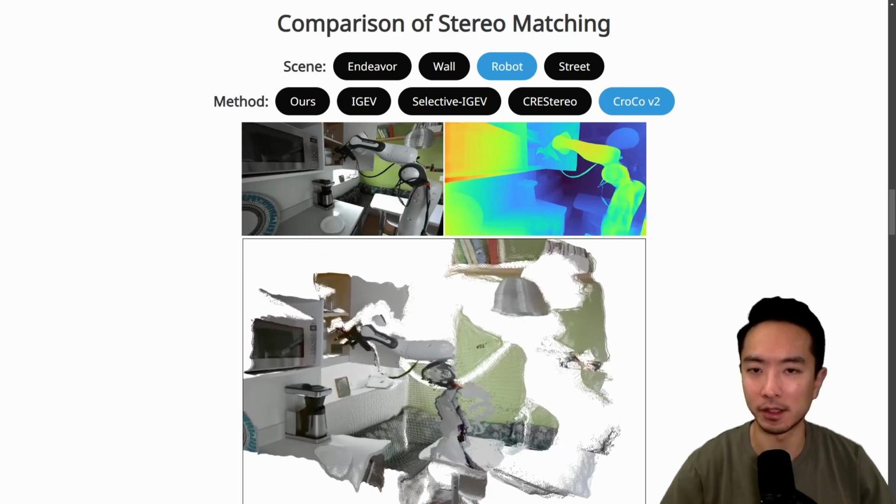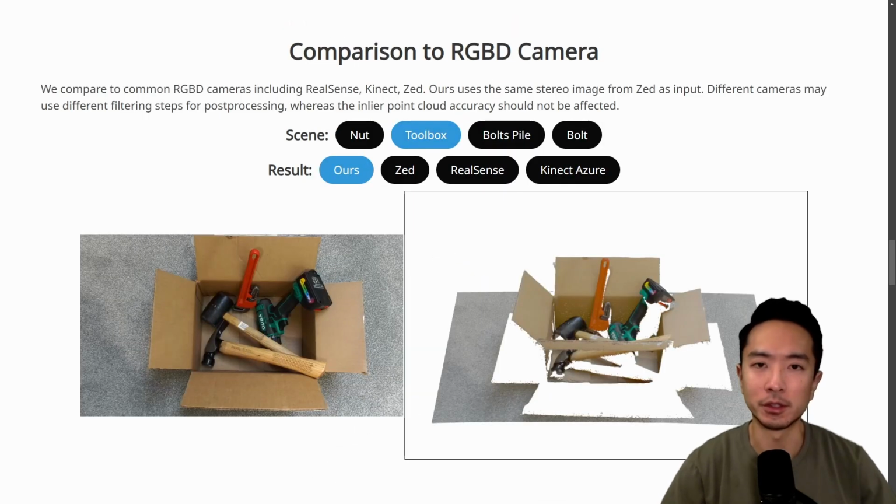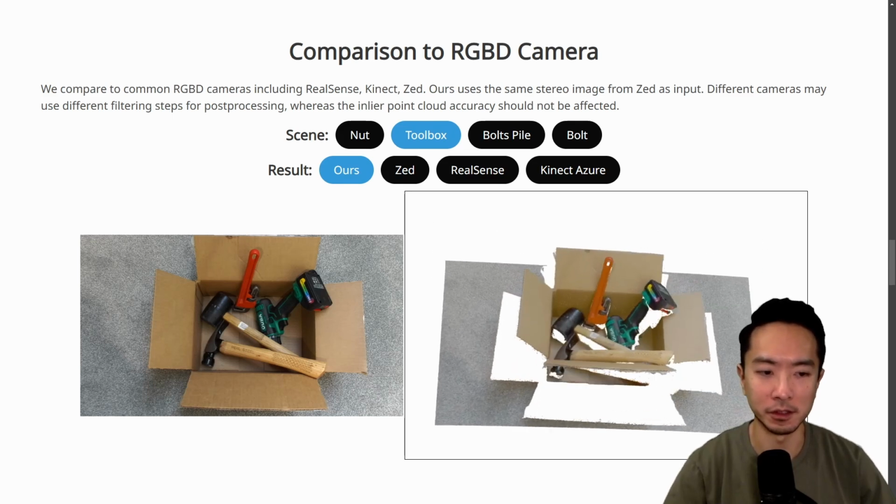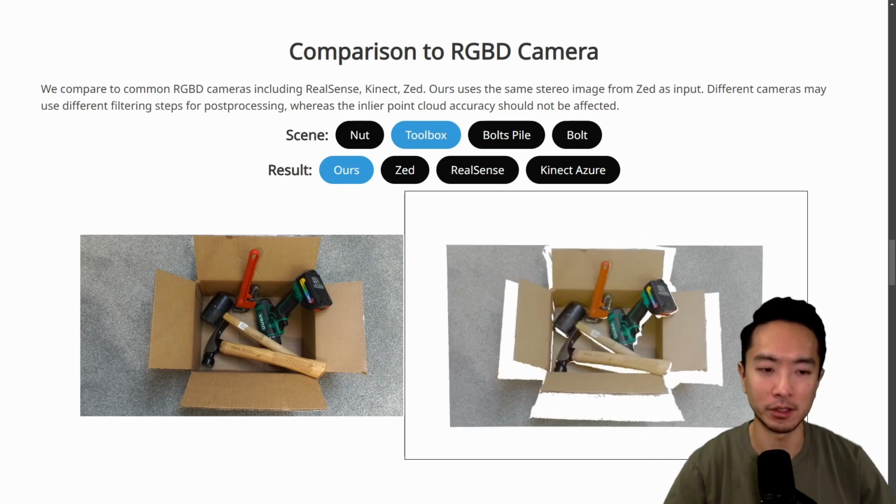So not that great. And just for comparison's sake, you see when I jump back, this one is much better. So here they do a comparison between RGBD camera results and the FoundationStereo model. They provide camera results for the Z, RealSense, and Kinect. But here you can see we're looking at the toolbox. All they're doing here is taking a top-down picture of it. And you can see that their FoundationStereo impressively captures a lot of the 3D structures of the objects in there. Look at that. Pretty darn good.